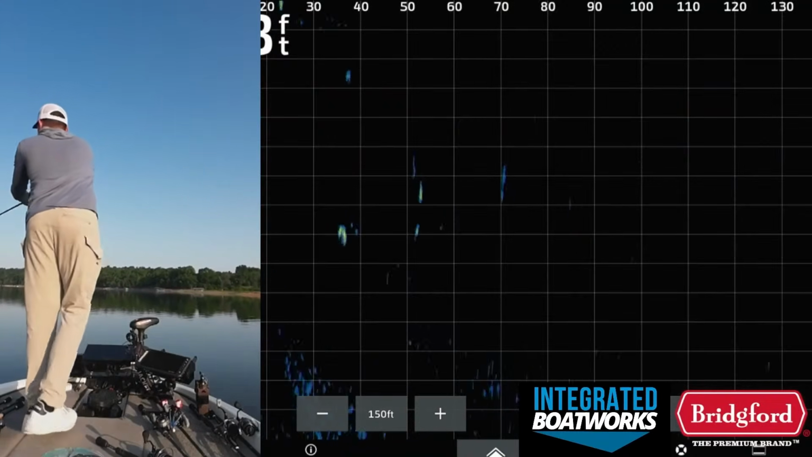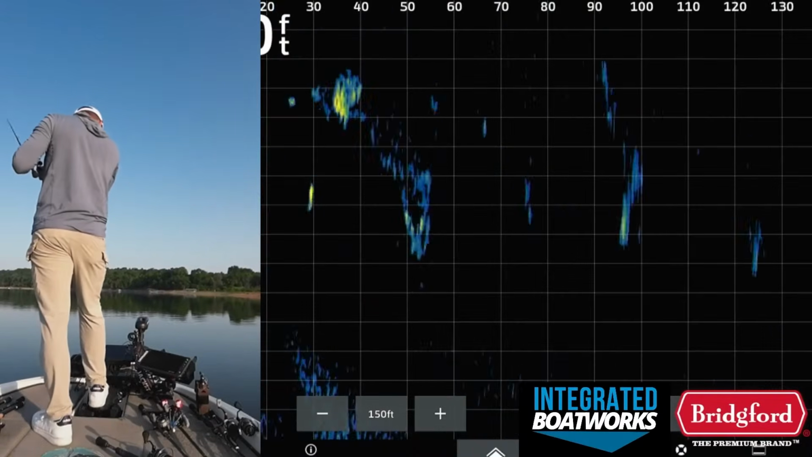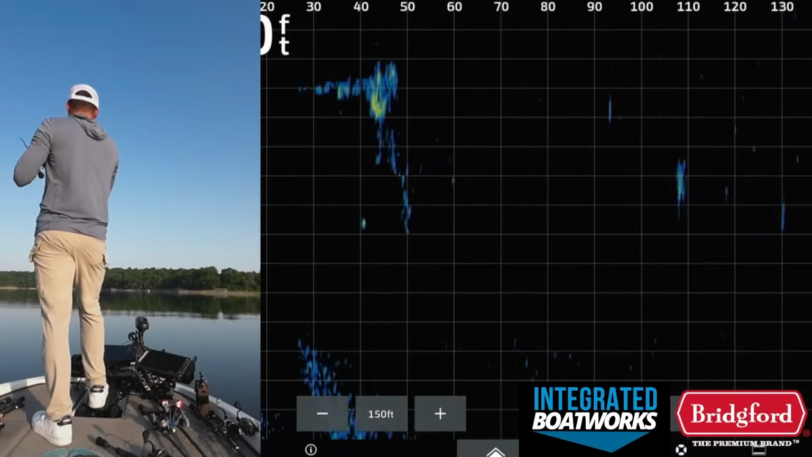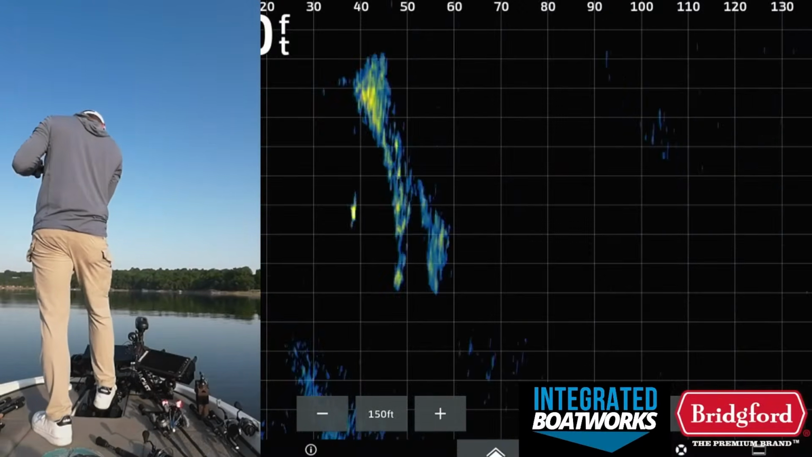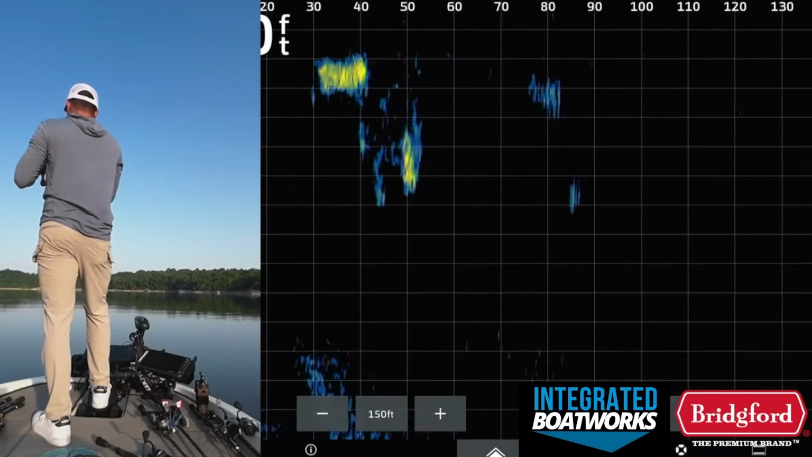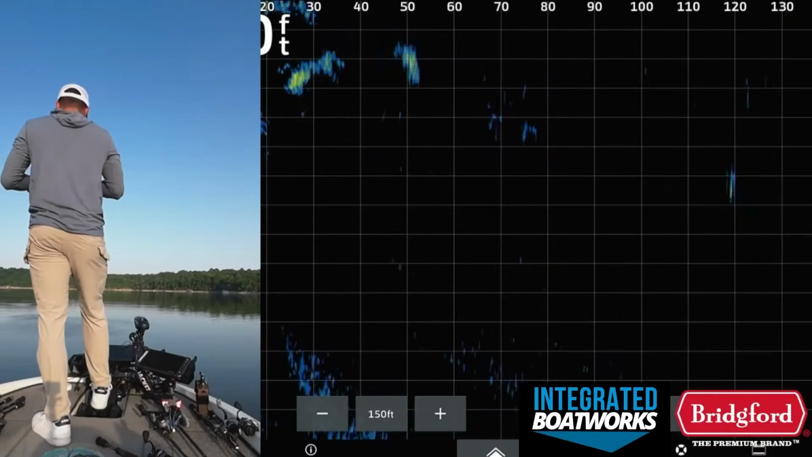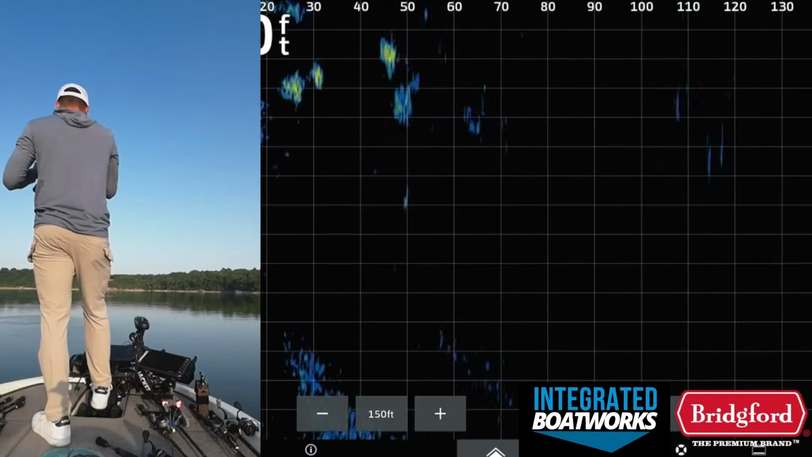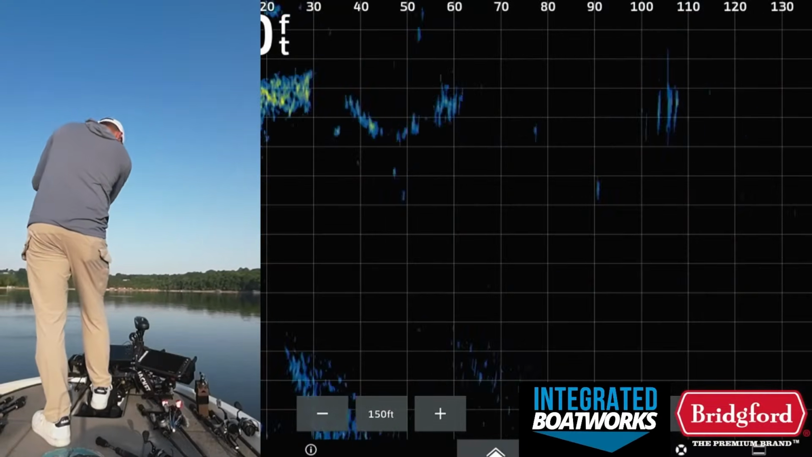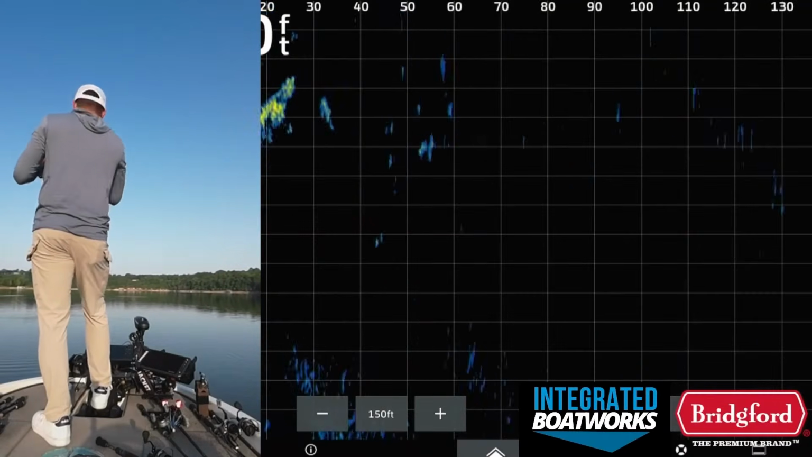I'm just gonna try firing out there, really far away from the boat, just keep my distance. See if that actually gets one to fire. Oh, one hit it, come on fish. That's gotta be the deal. Gotta stay really far away from these fish to actually get them to bite. Just work that thing fast in the water column. You can see them out there 100 feet on the Livescope.